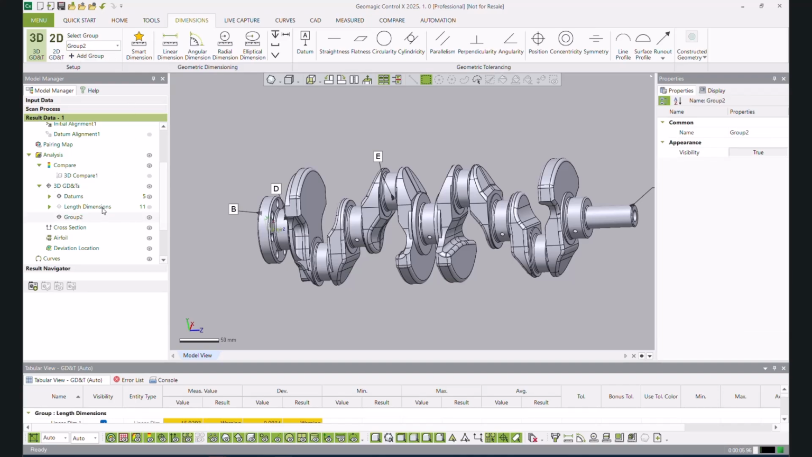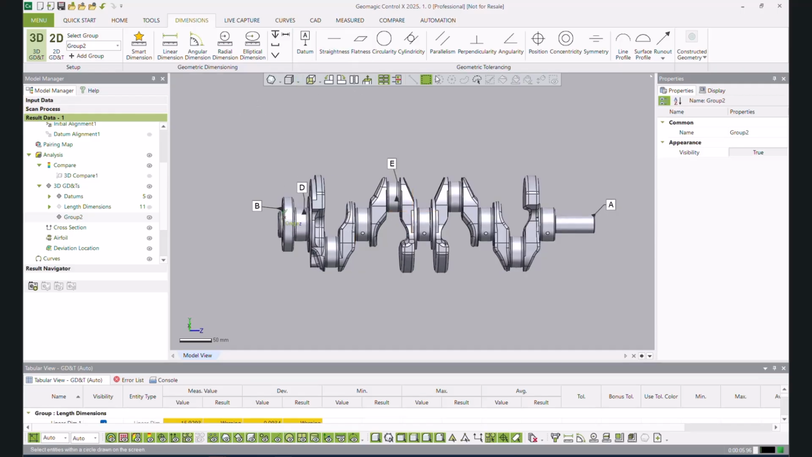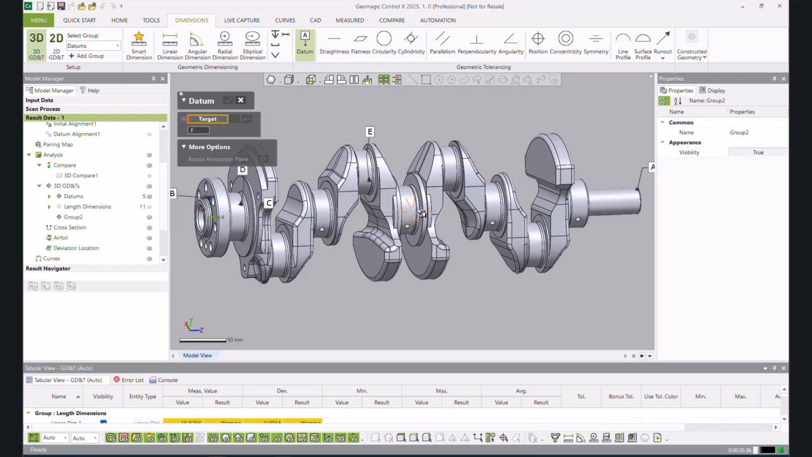And if you're getting confused with which group you're working in, if I do a dimension now, or I add some GD&T, which bucket is it going to go into? Well, it'll probably go into whatever group you created last. But if you want to know which one you're actively working in, you can come to select group, and if I wanted to go back to my datums and add another datum, that is entirely up to you. You can do that just fine.